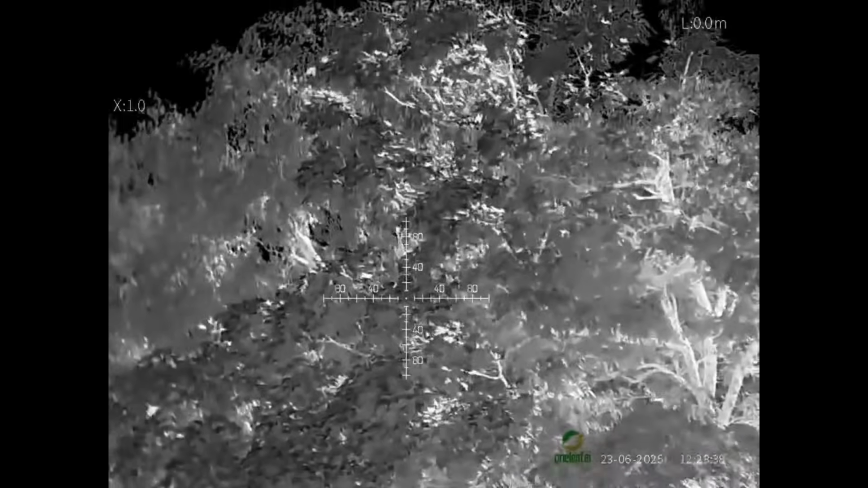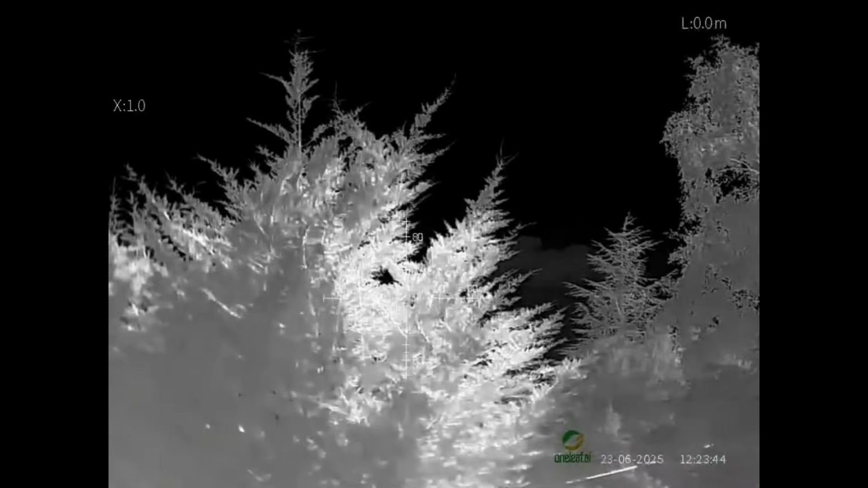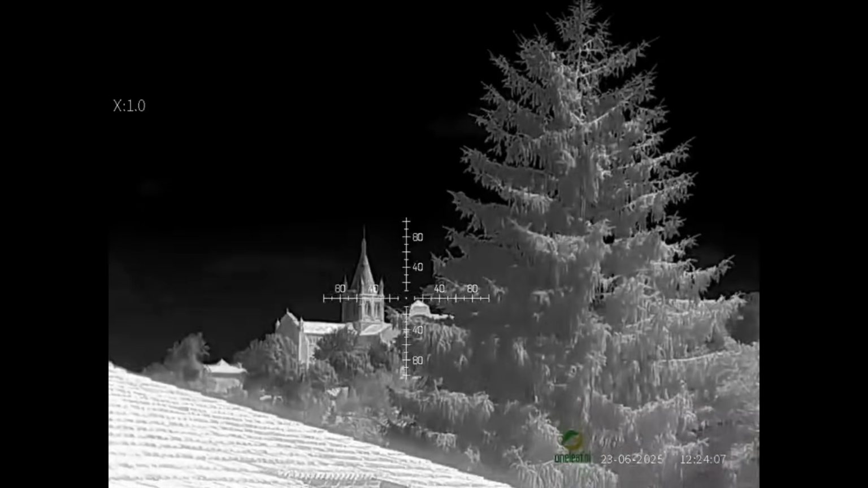Trees. Now as I go to different distances, I need to do a different focus. So that's next door's trees. Then up there, at the beginning we heard the church. That's 800 metres away. In fact, let's see how far away it is. Let's range find him. Where's my rangefinder? Come on. Okay, maybe I can't laser range find while I'm recording.